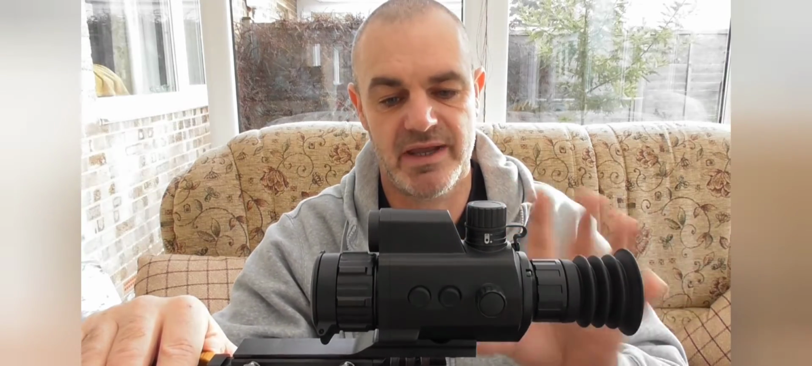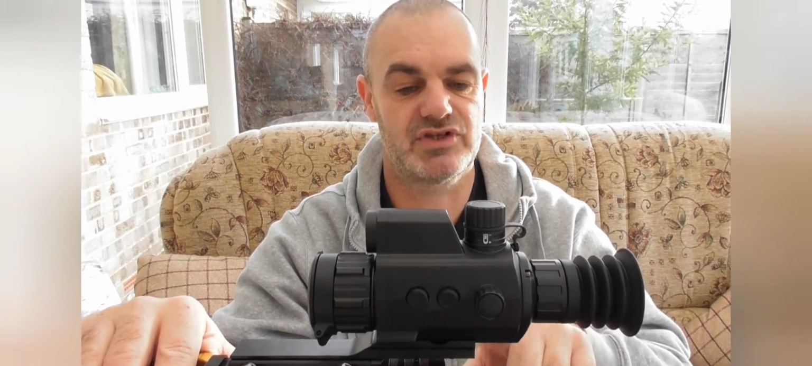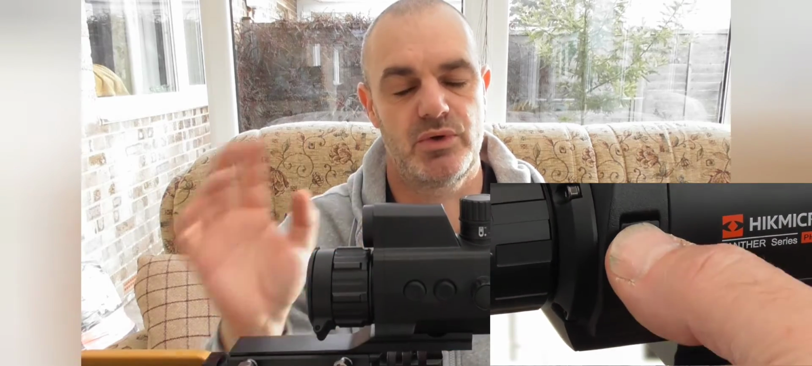So that is the main features of the scope, guys. Just around on this right hand side here, we do have a little pull down rubber cover, which is for the Type-C USB to transfer all your data from the scope onto your computer. So those are the main features of the scope. I'm going to take it out into the field now, put it to paper, get it zeroed, then we're going to go out after the rabbits.